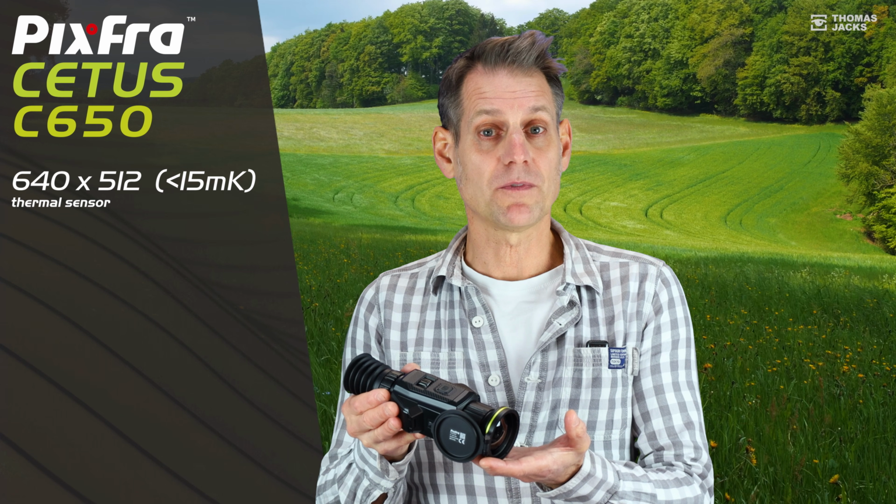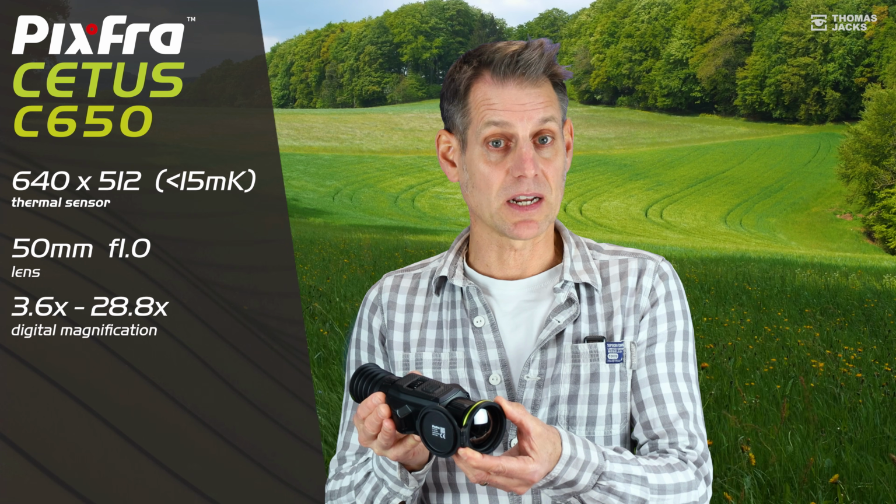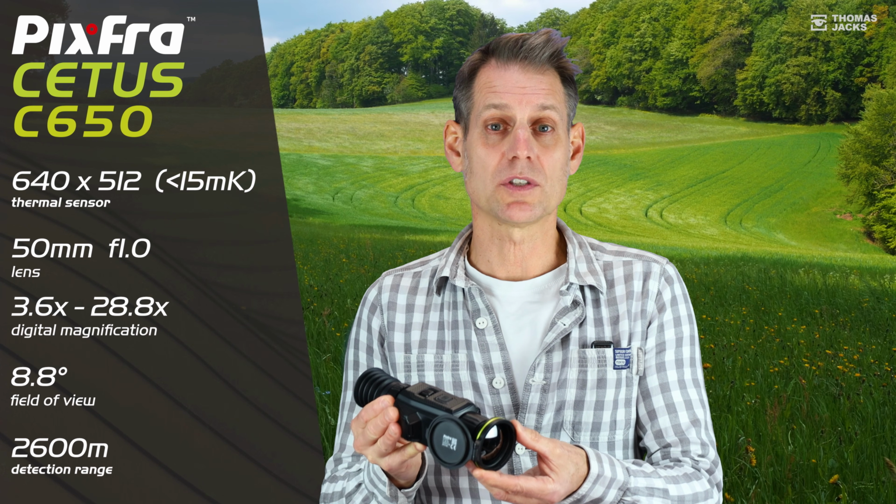And finally, there's this. This is the Cetus C650. Again, it has a more powerful 640 by 512 sub 15 millikelvin sensor, but with a bigger 50mm lens for 3.6 times native magnification. It focuses down to 5 meters and will detect something the size of a stag at 2,600 meters. Now, every model of the Pixra Cetus is IP67 rated, with a solid magnesium alloy body.